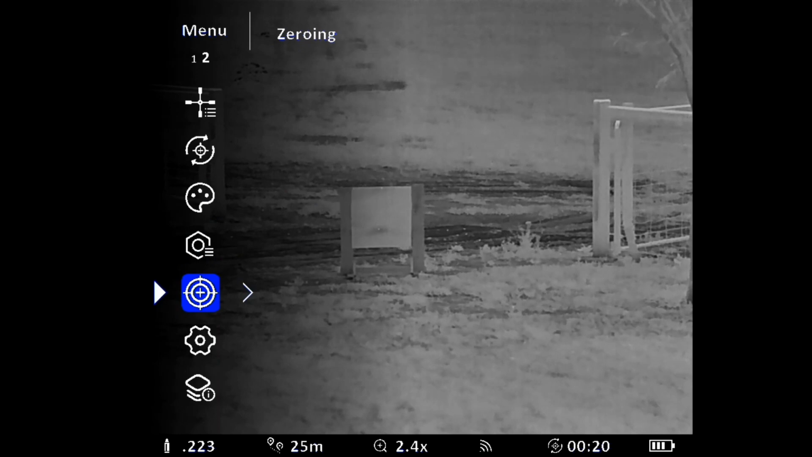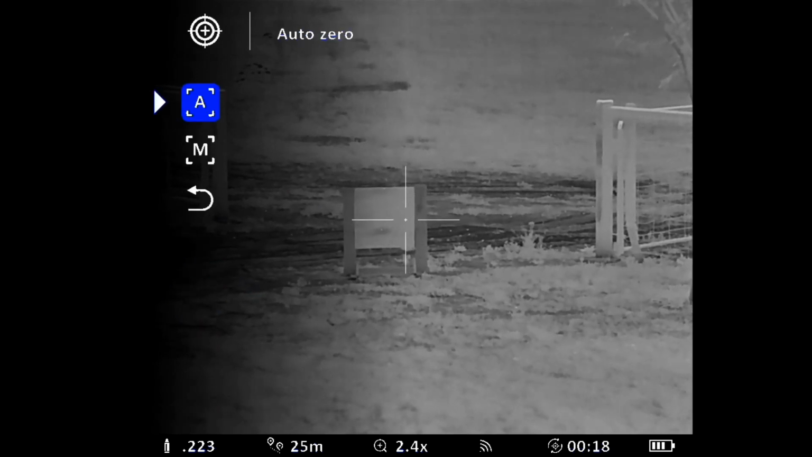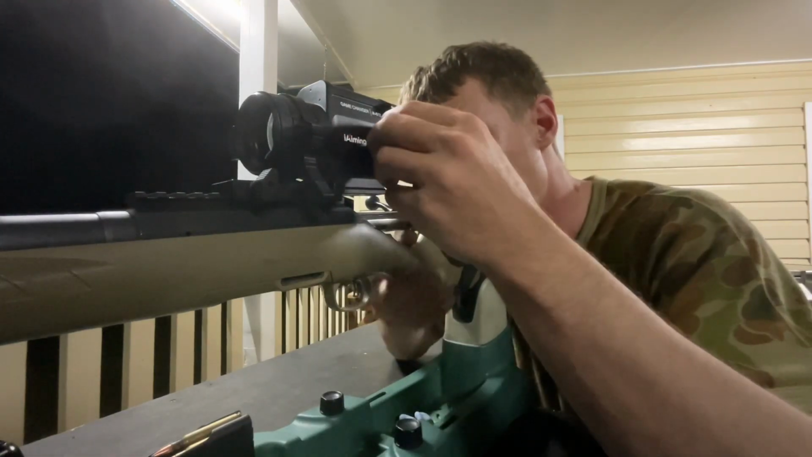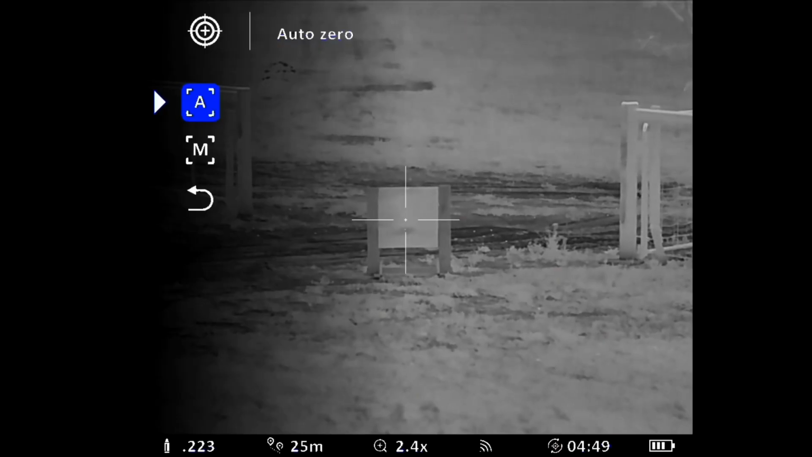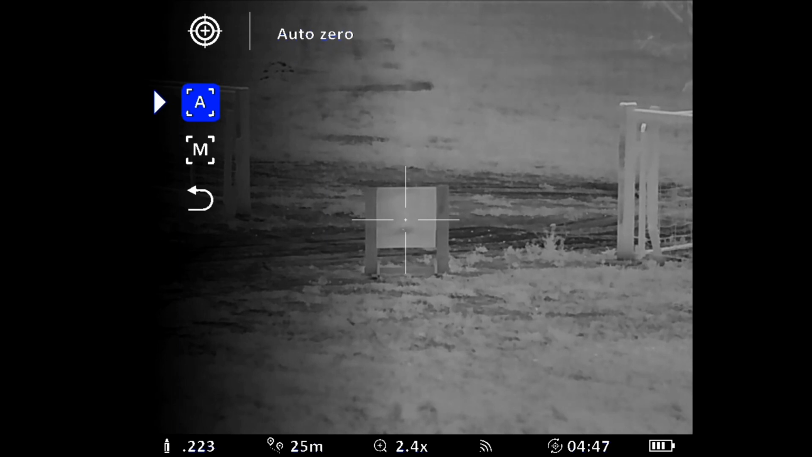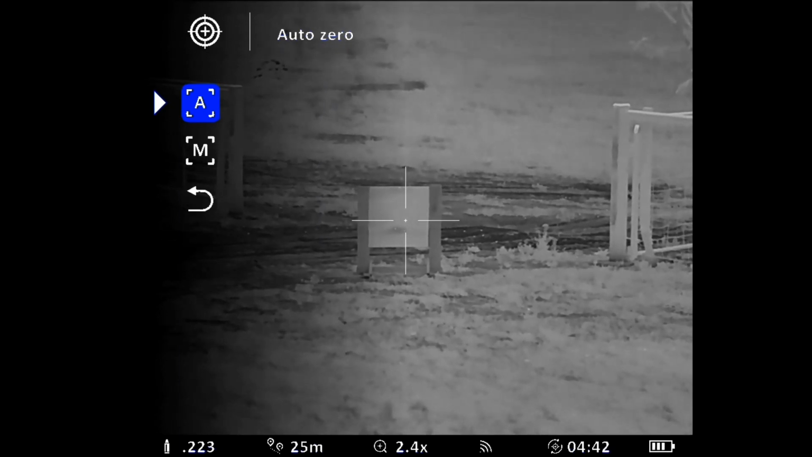So then I'll go into your zeroing. You have auto 0 or manual 0. I always do auto because it's so much easier and quicker and uses less ammo. So I put hearing protection in.